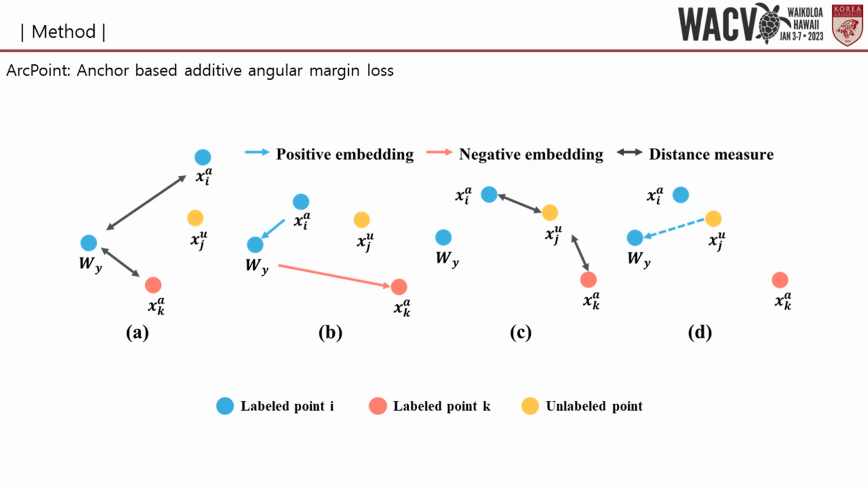By addressing the limitation of conventional softmax cross-entropy and ArcFace losses, ArcPoint is designed to effectively embed unlabeled points. Figure A and B illustrate the original embedding process of ArcFace. It embeds the intra-class anchor points similarly while discriminating the inter-class point.